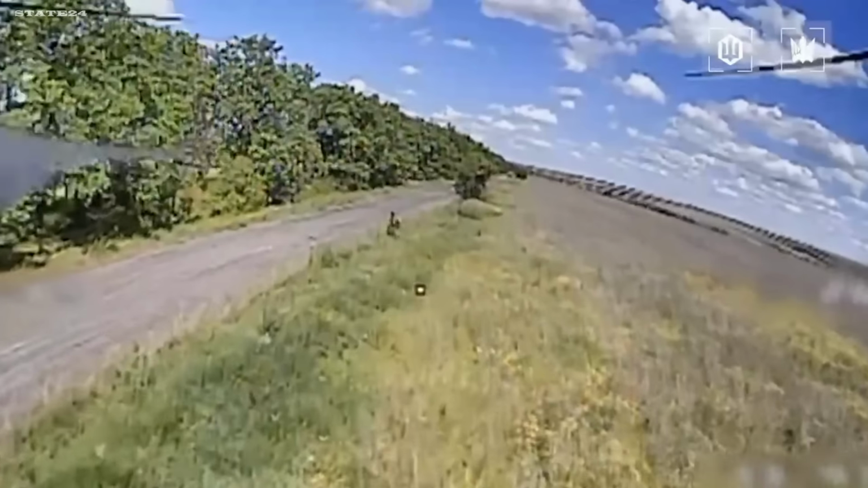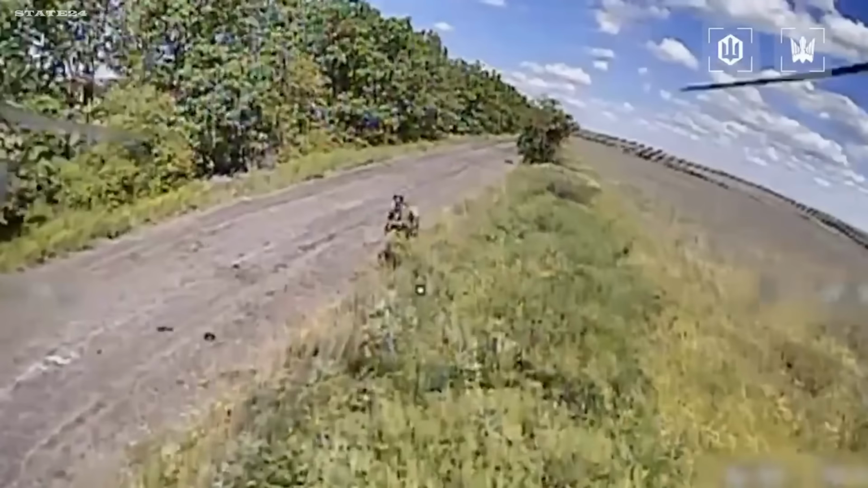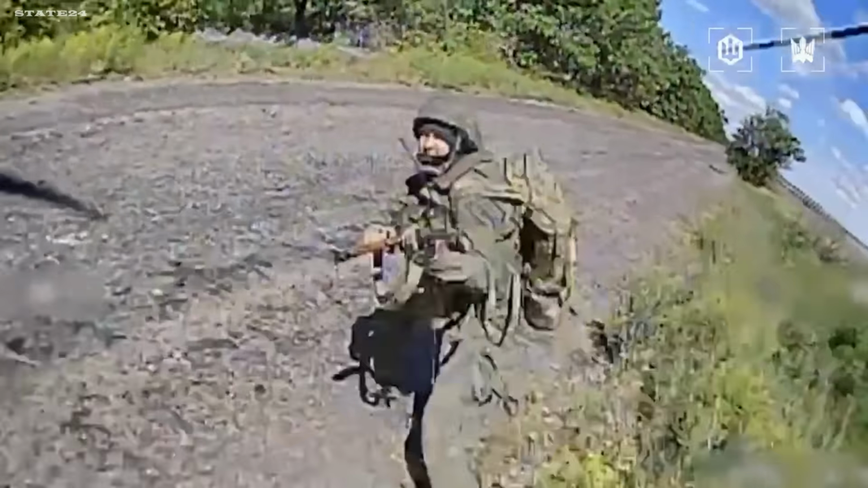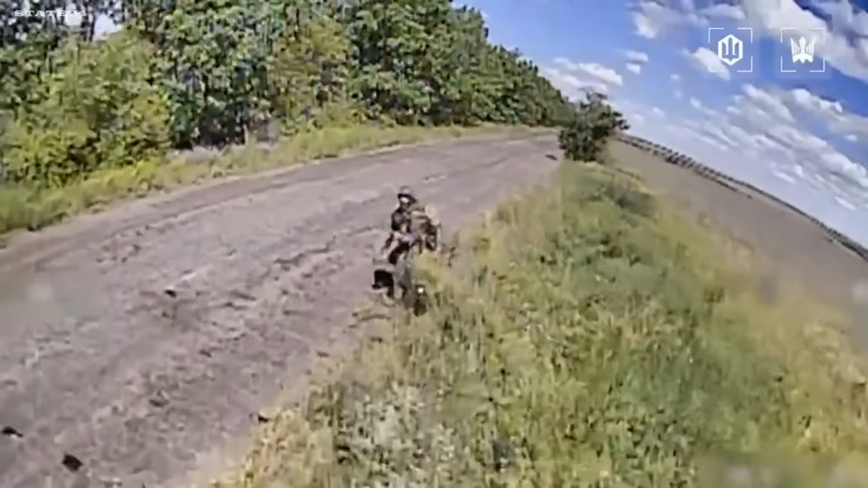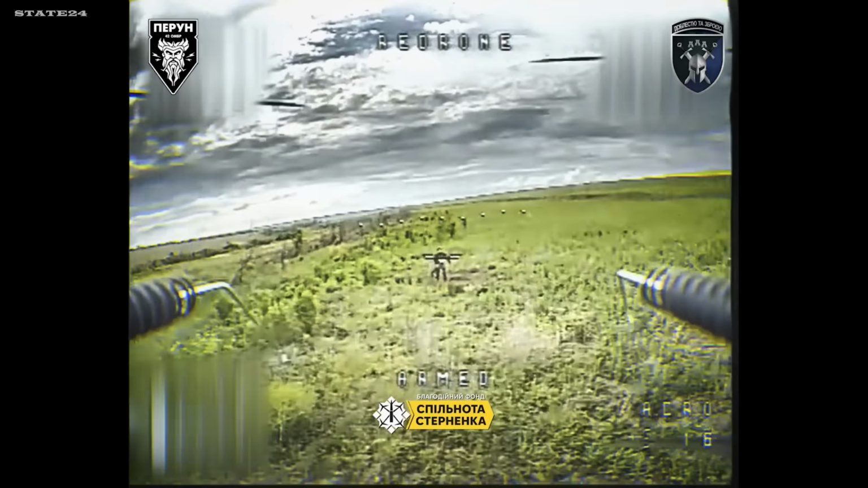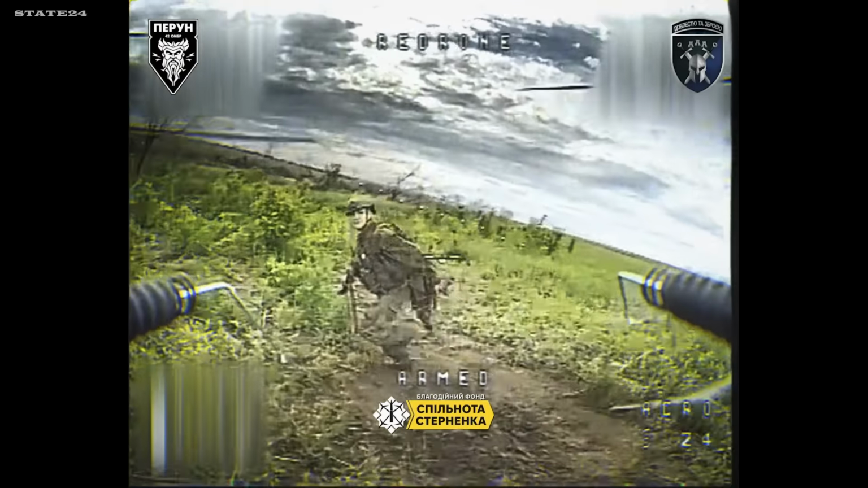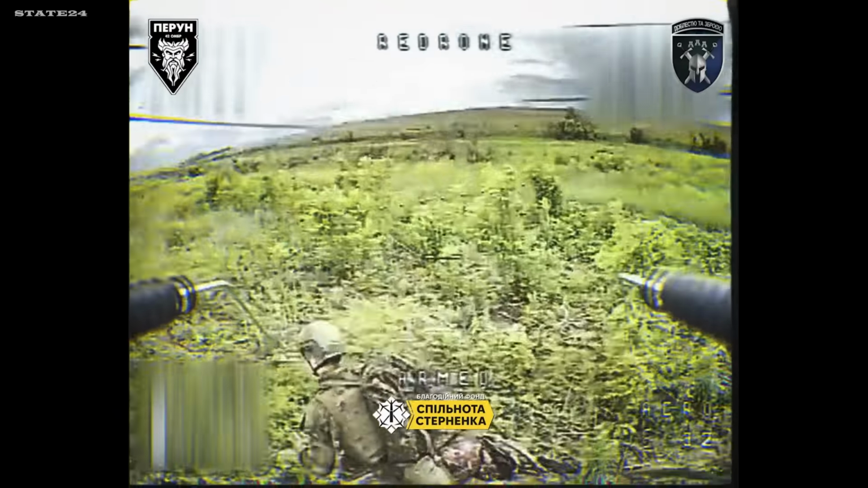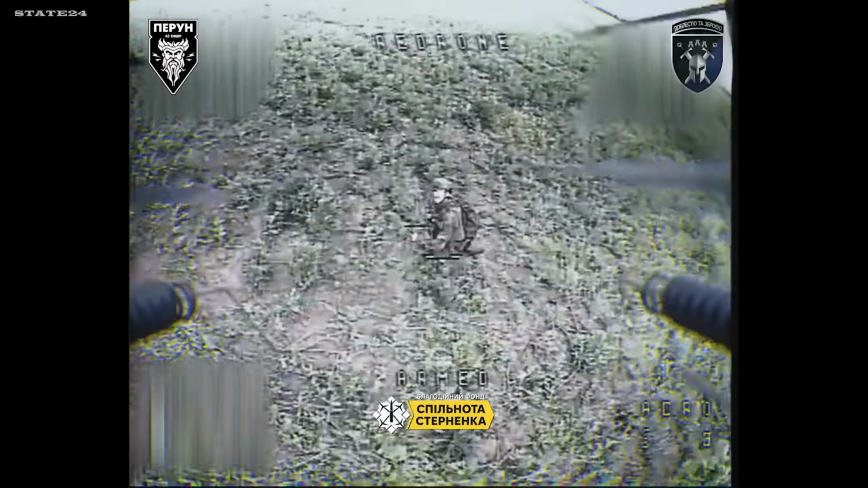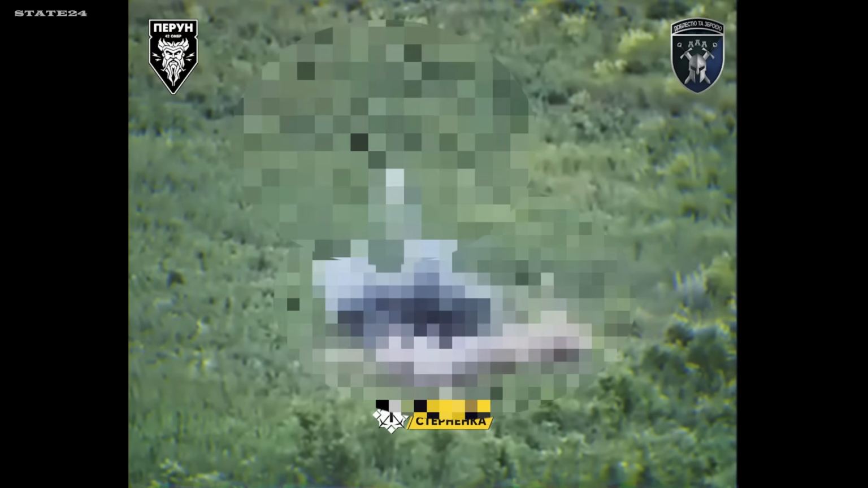Ukraine's Magyar's birds spot a lone soldier on the road. An FPV drone closes in at 150 kilometers per hour. He sees it. He has no time to react. Caught completely off guard in open terrain, a weapon in hand, no time to raise it. He starts running, scanning for anything to hide behind. There's nothing. The drone is faster, and every turn he makes, it cuts him off. There was no way out of this one.